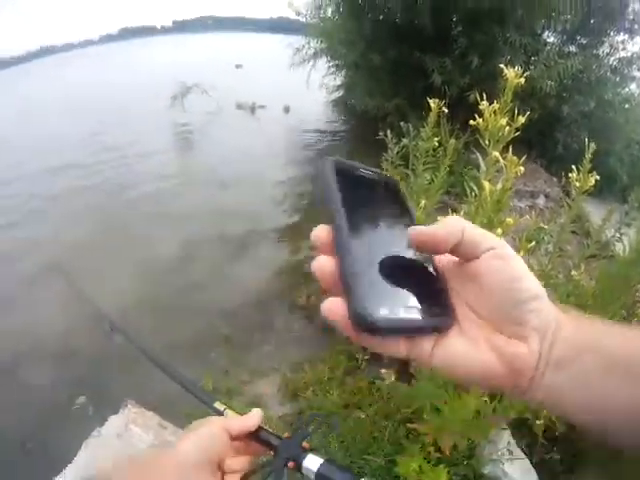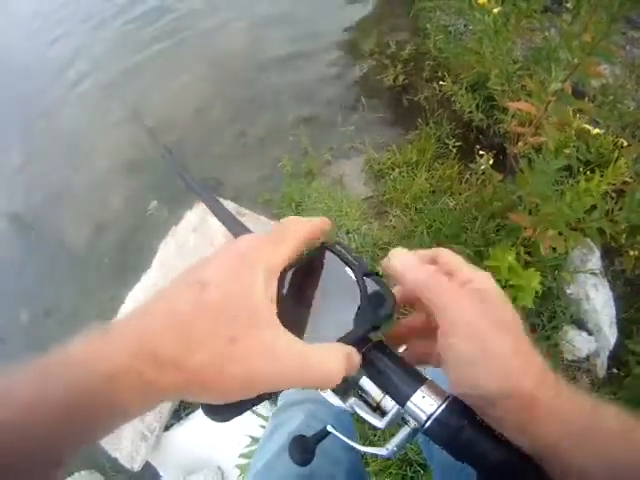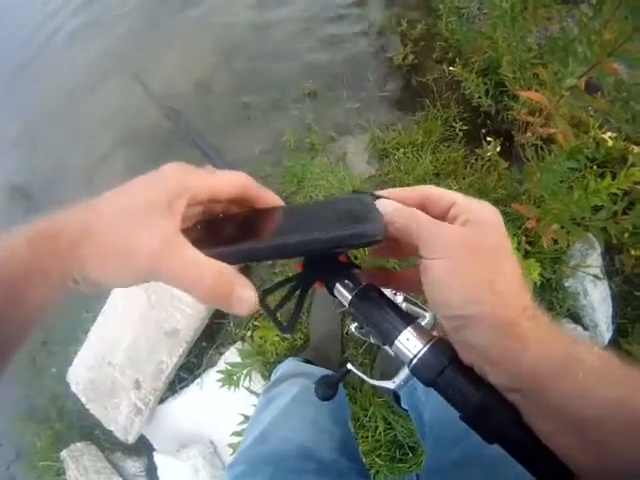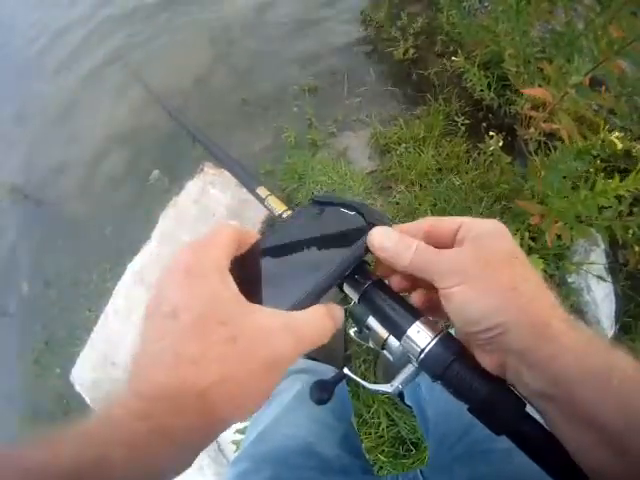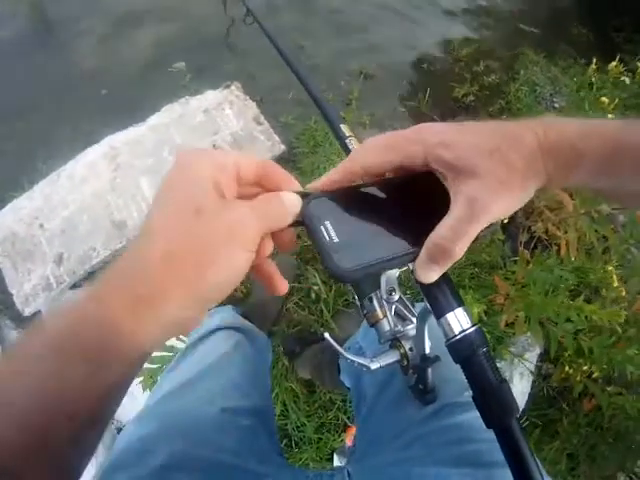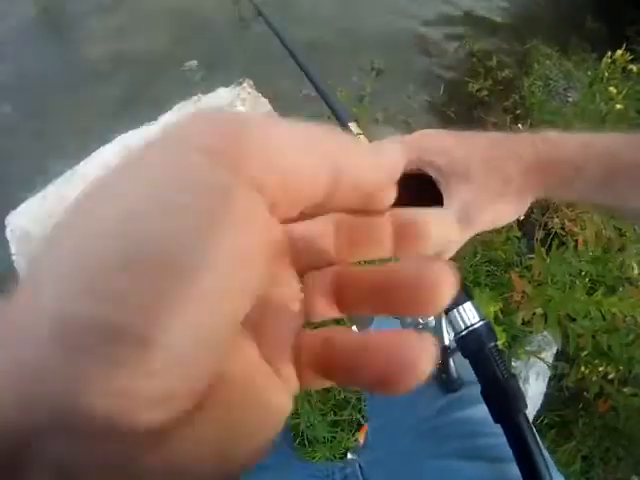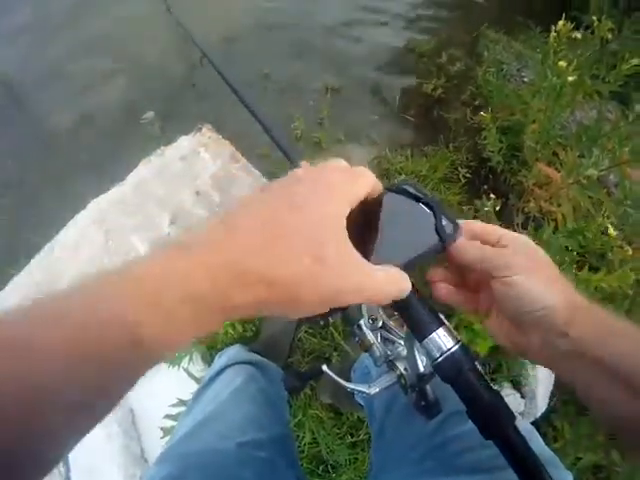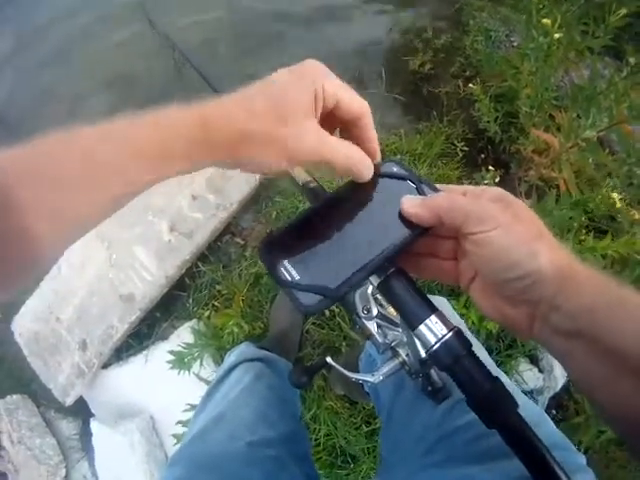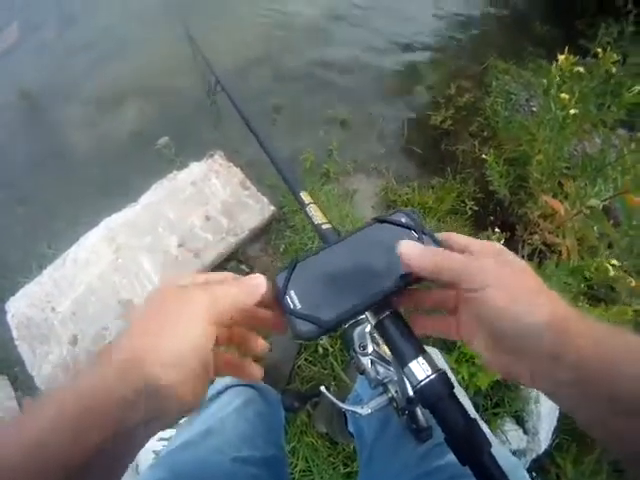I'm going to take my smartphone and attach it like so. Oop, I like to do it the other way. Some of you may be dubious about whether you would want to put your phone on this thing.